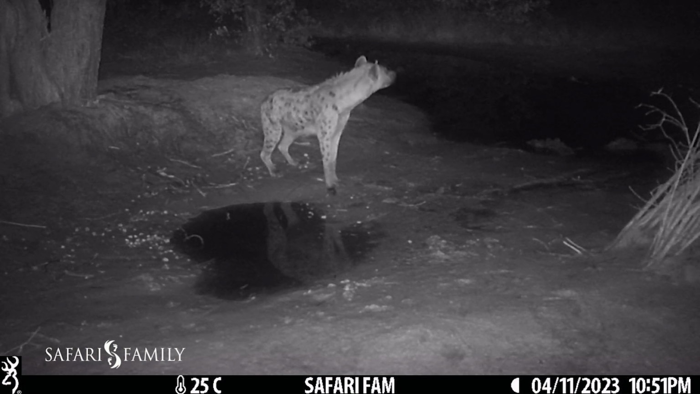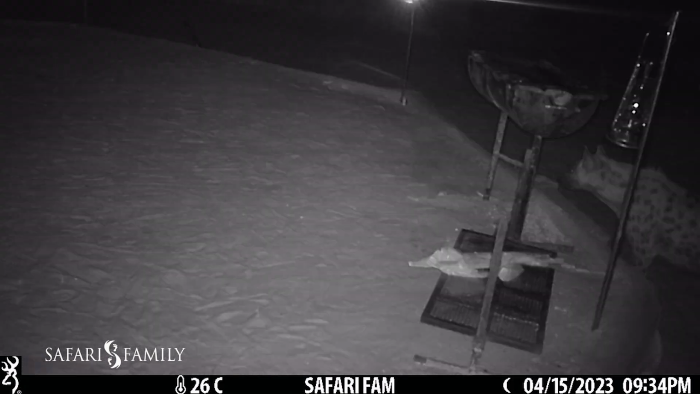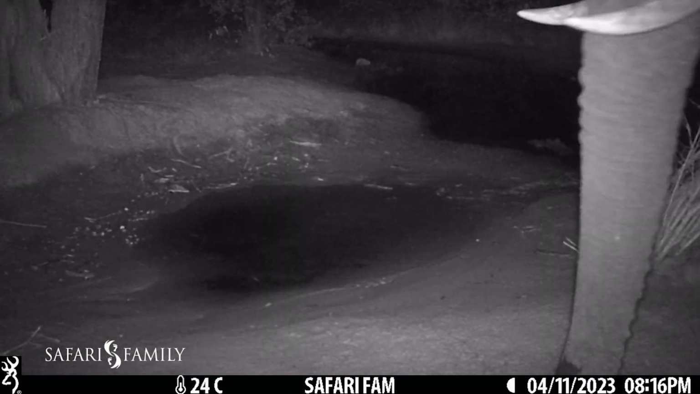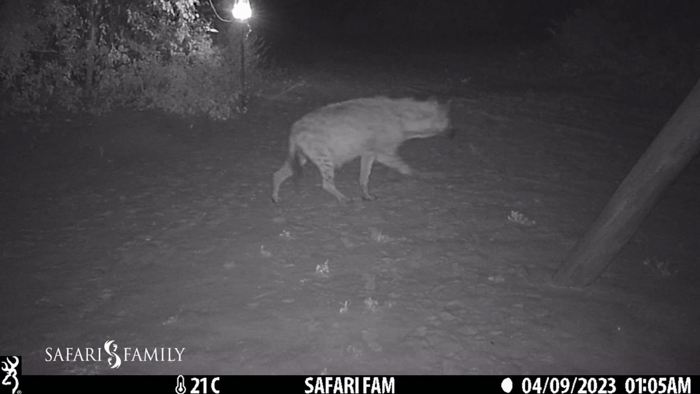I find working with trail cameras really fun and exciting, and I take trail cameras in most places that I go. Setting up trail cameras in camps at night, in major pathways, and maybe on a kill, just reveals such cool images and reveals so much about what goes on behind the scenes, particularly at night.